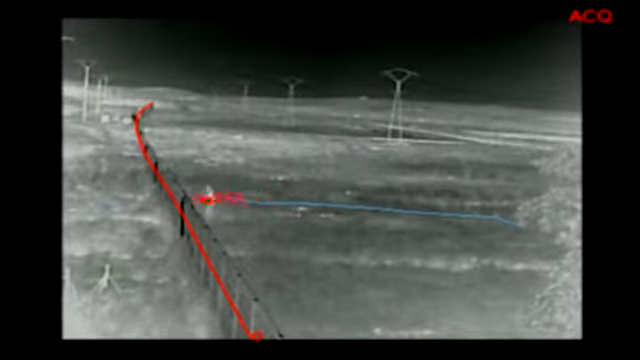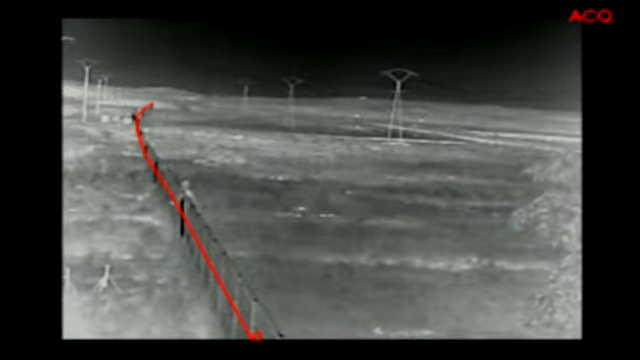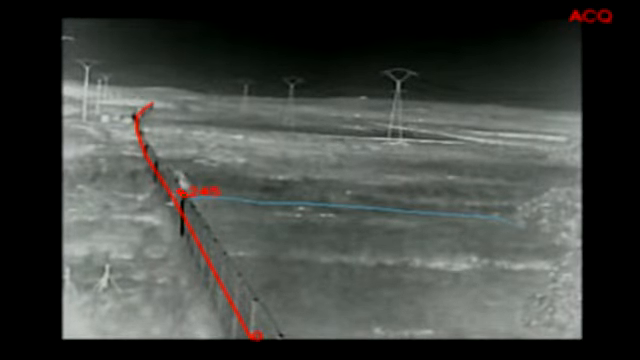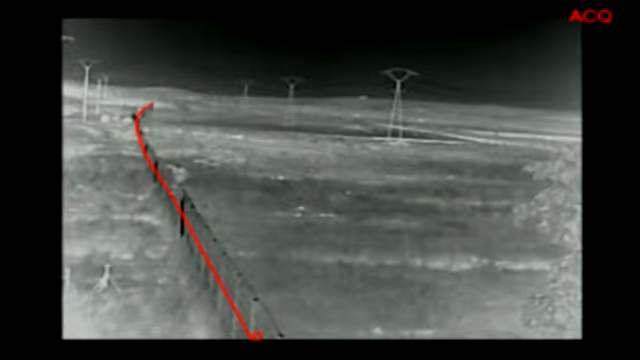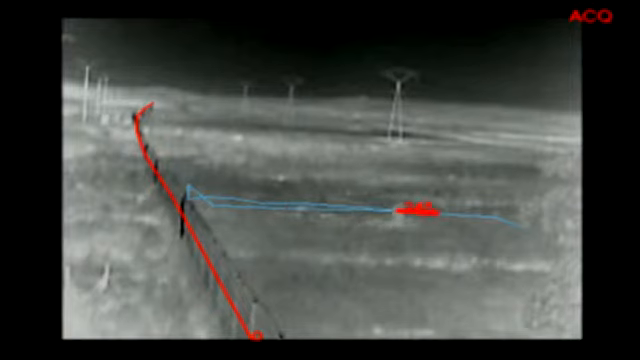So the initial investment was not so high, and additionally we have some operational cost saves, such as consumption of energy because of the lights that we will need for conventional cameras by night, and also because we will need less security people on site, because of the excellent results that we are having with the analytic system of FLIR.